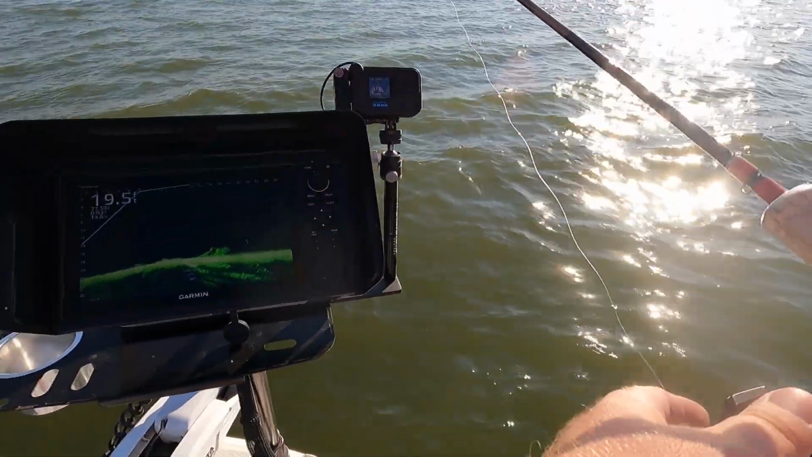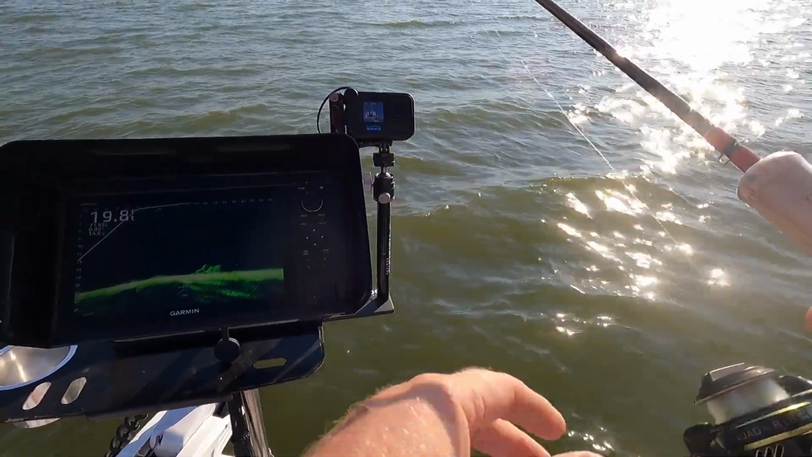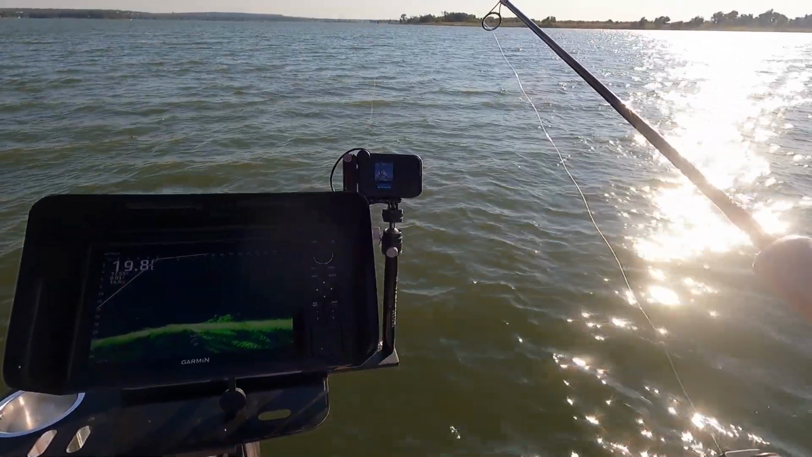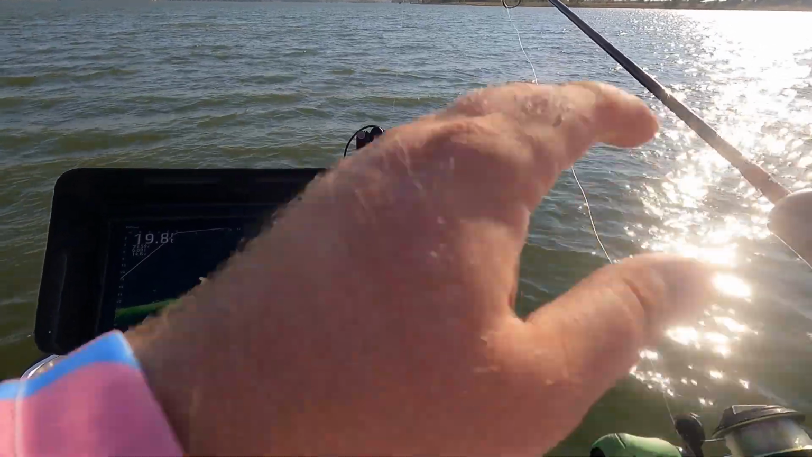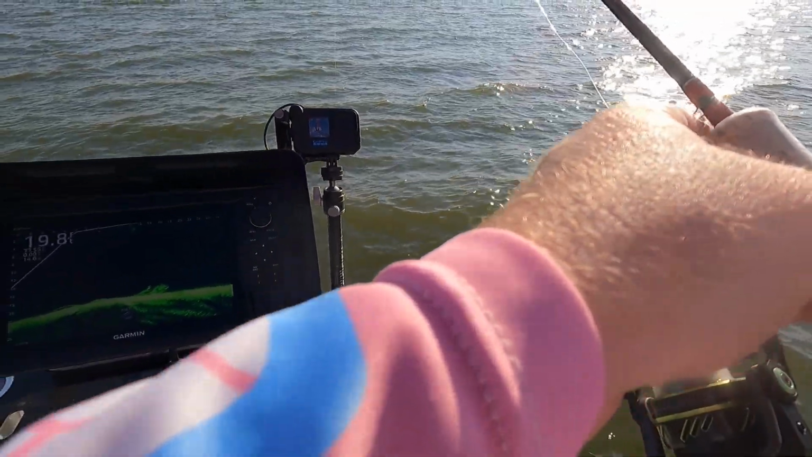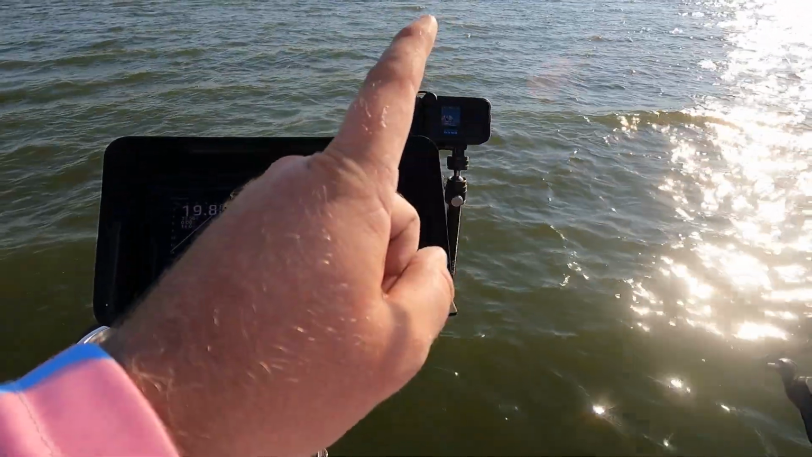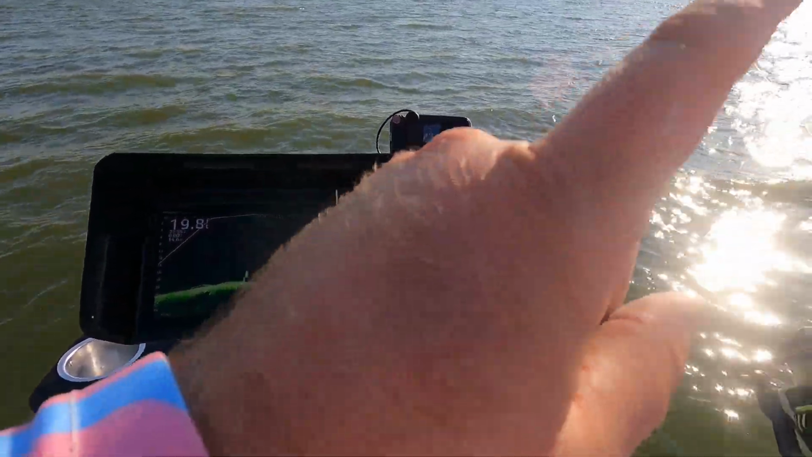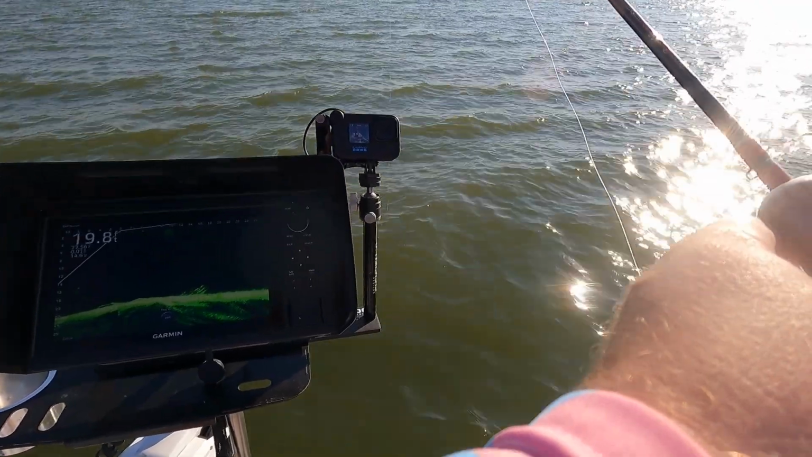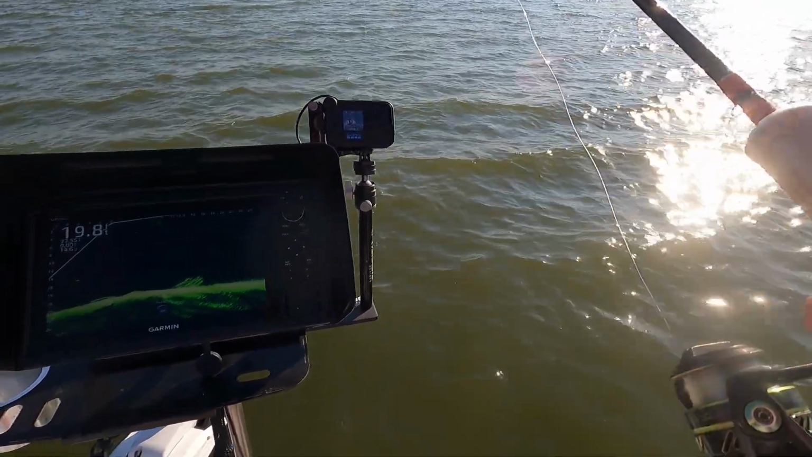This is the part that takes a lot of practice. Now I'm using an 1/8 ounce jig, so it's going to sink a little bit slower. The reason I cast farther is because I want the current to drag that jig, and it's doing fantastic at it. So we're going over the pile now. Now that we're over the pile, we're going to look for any followers. We're going to look for any fish that squirt out. We're going to look for any fish that follow us. We're going to look at any activity that may or may not be on the pile.